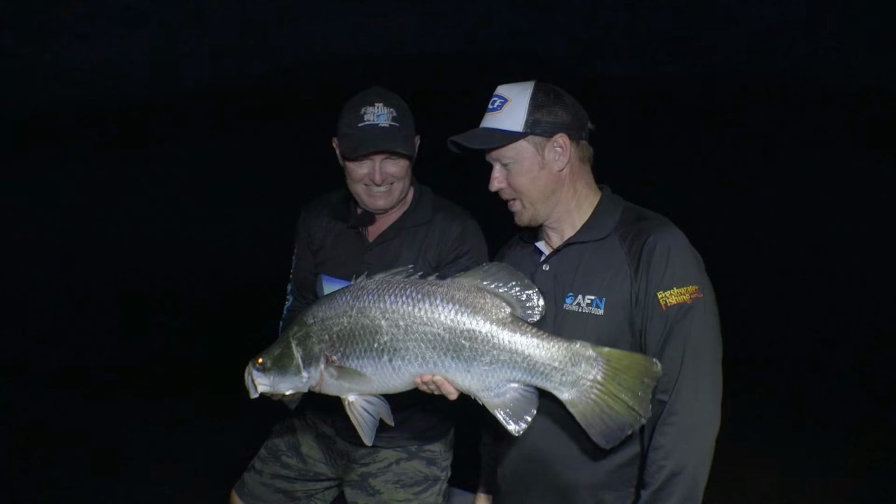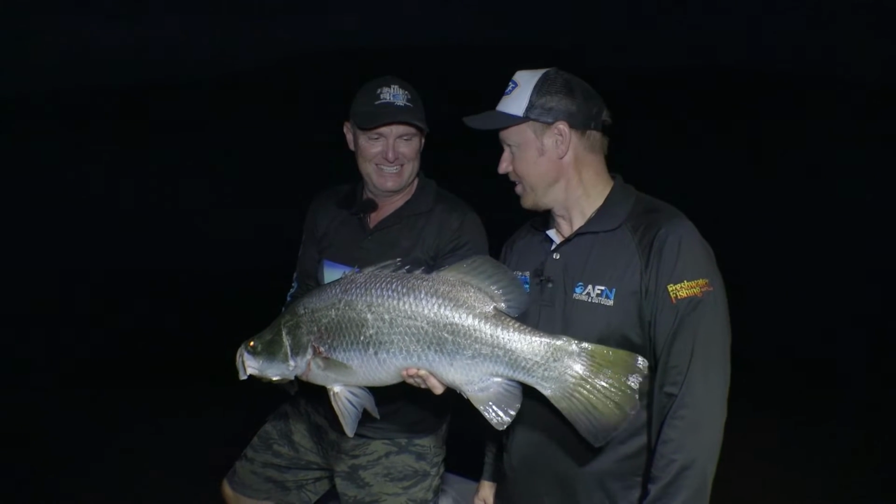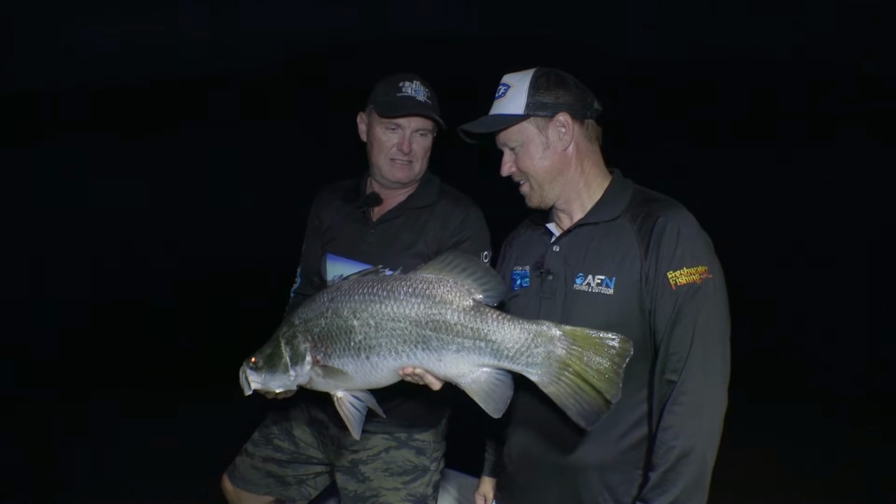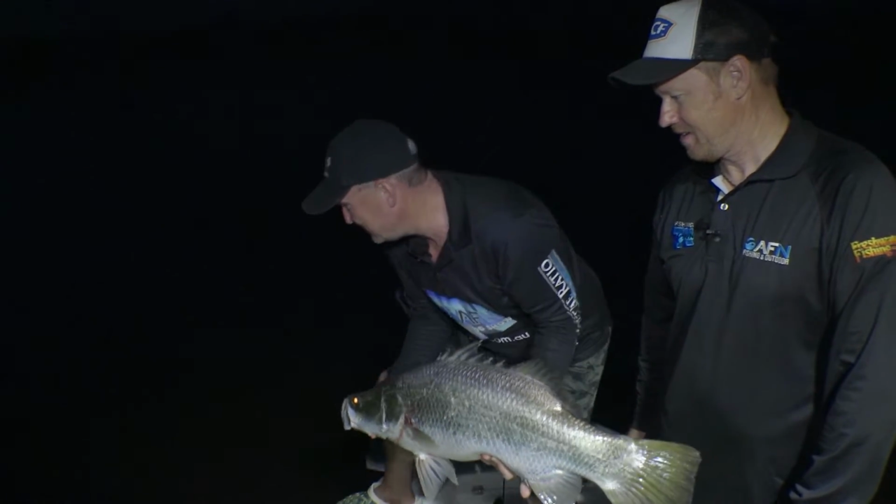So mate, that's a bit of a reward for the amount of effort we've put in here. I know, hasn't it been ridiculous? That is awesome. So again, we're just going to spear these fish in because that'll get them straight back to that depth that they were swimming in and keep them comfortable. So he's already ready to go. Thanks mate, that was a cracking effort.